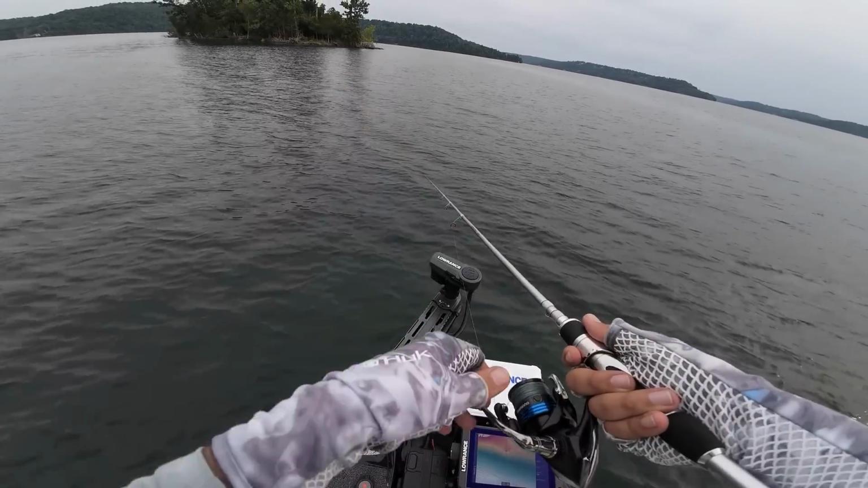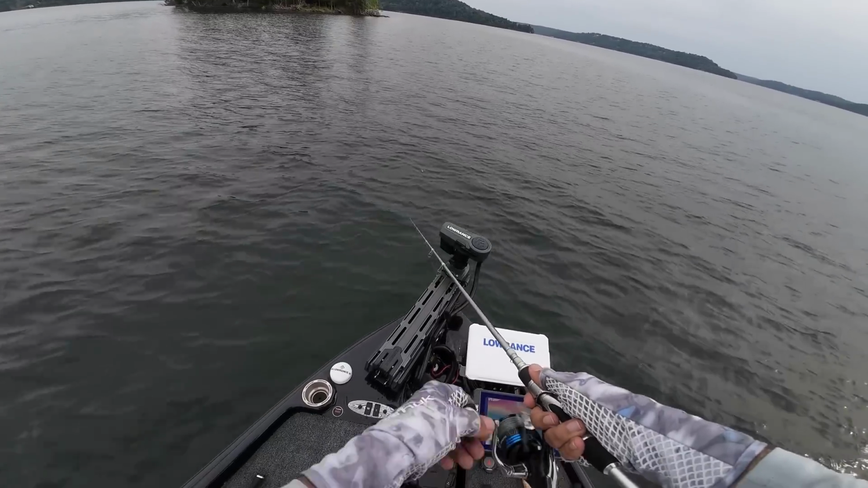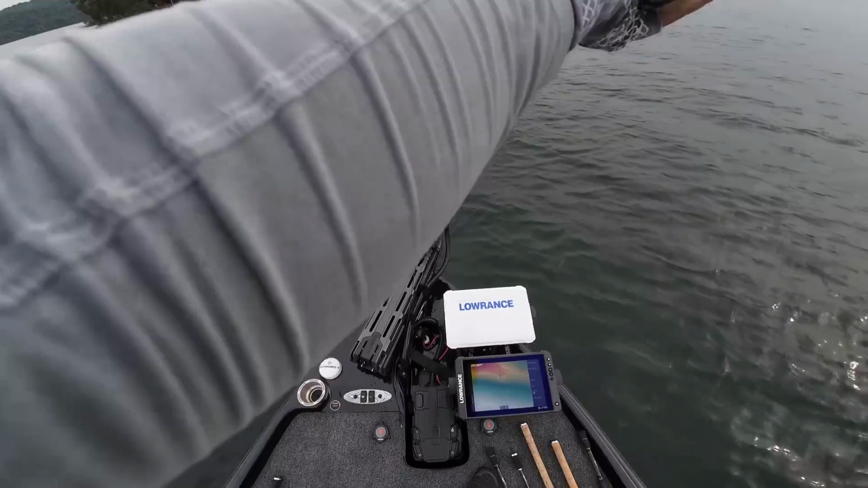So I'm always doing the burning, stopping retrieve myself to really take advantage of that scampering motion. There's fish following it right there. They're just sharking around this thing.